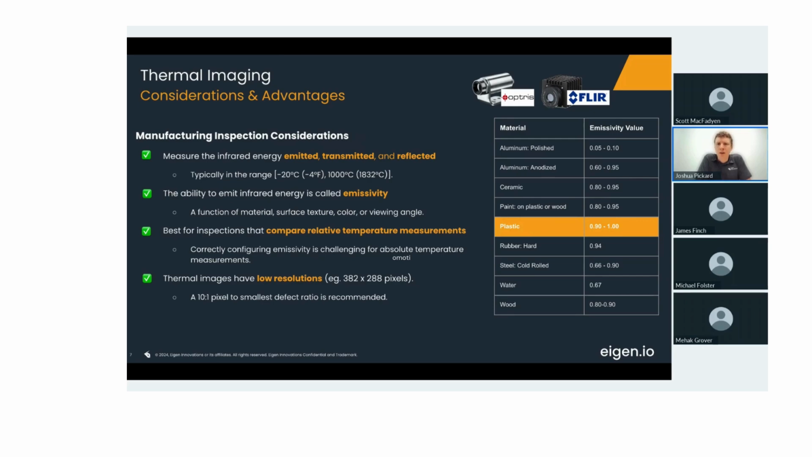If we look at the table on the right-hand side, we can see emissivity values for different materials. So things like polished metal, polished aluminum, have very low emissivity. So these act more as reflection rather than an emissive source. So getting an accurate reading on temperature of something with very low emissivity can be quite hard.